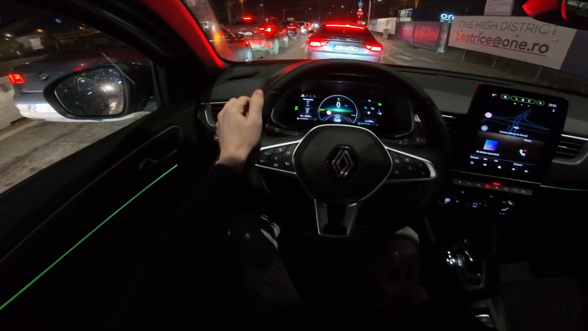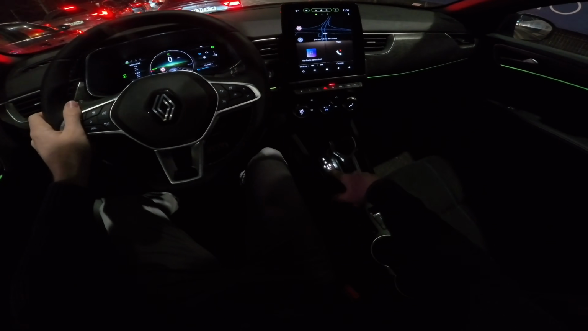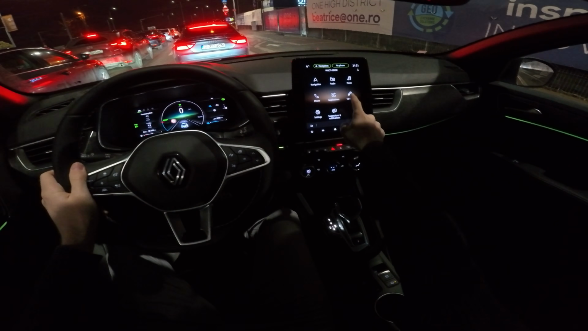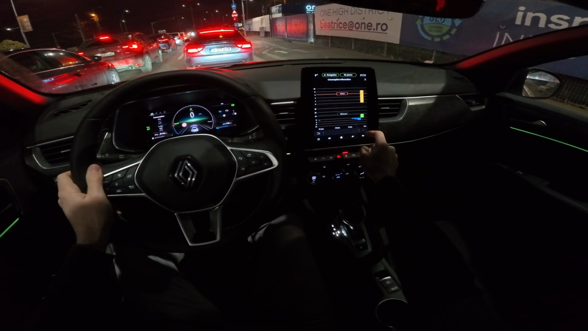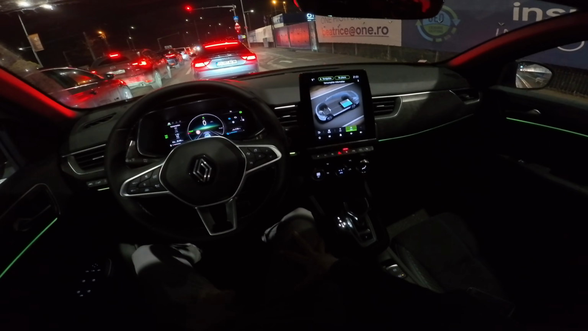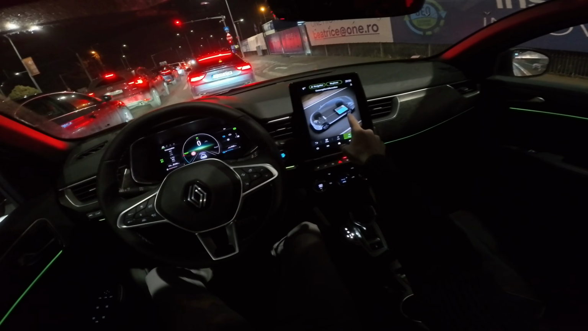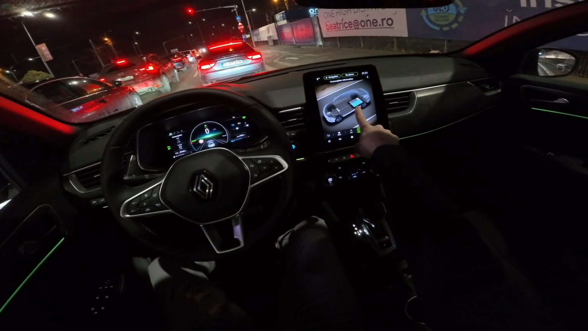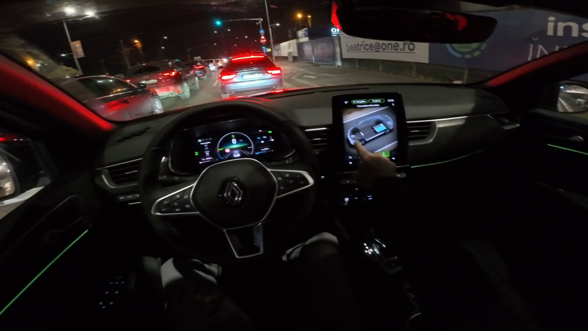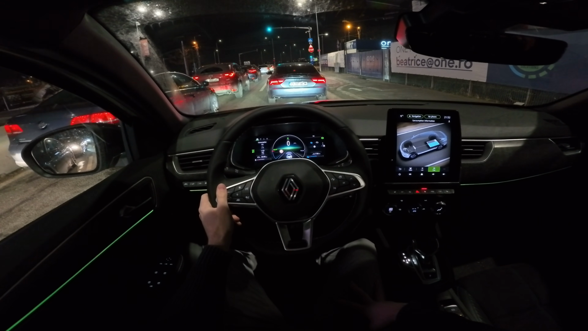Until now we have 6.3 liters consumption and we are driving in B mode. Also, if we go here, you can see some car information. You can see the energy flow, and how the components are arranged here. The battery, a 1.2 kilowatt hour lithium battery, and then you have the electric motor and the petrol engine in the front.